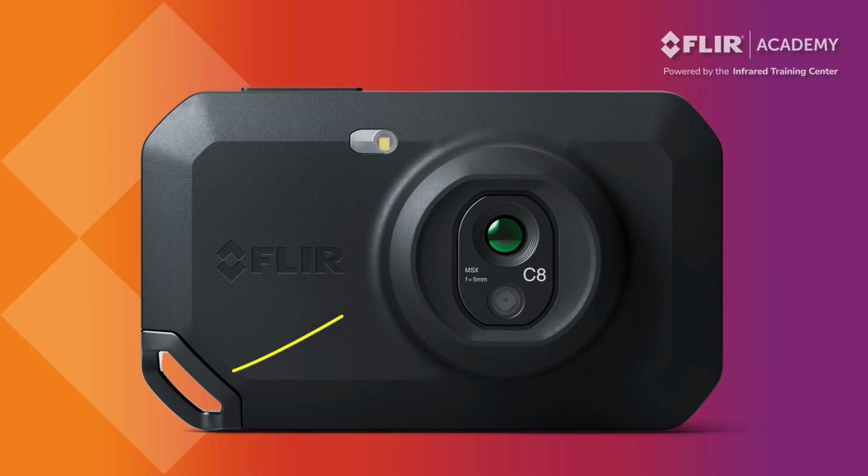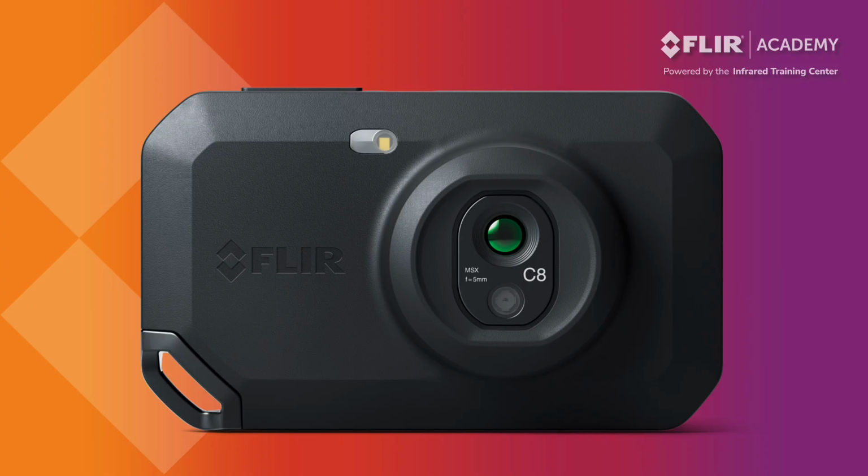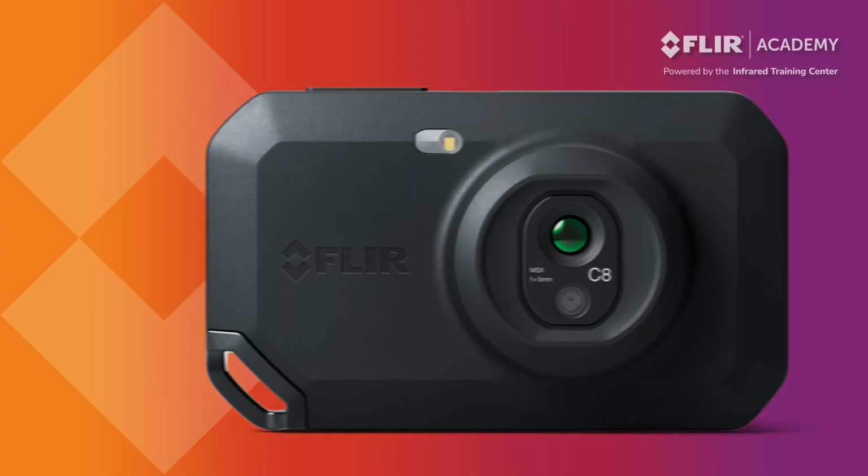The lanyard attachment point is where you can connect the neck strap that's included with your thermal imager. Next to the lanyard attachment on the bottom of the camera, you'll also find a receptacle to attach a tripod quick release plate. This allows operators to attach the thermal imager to a tripod if desired.